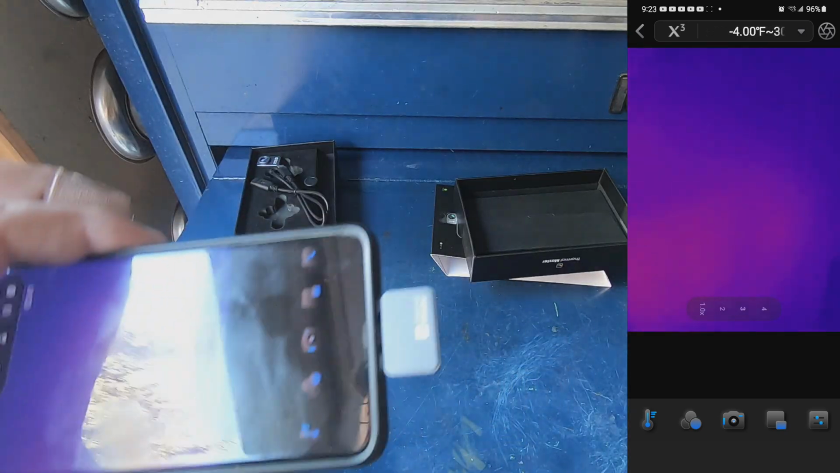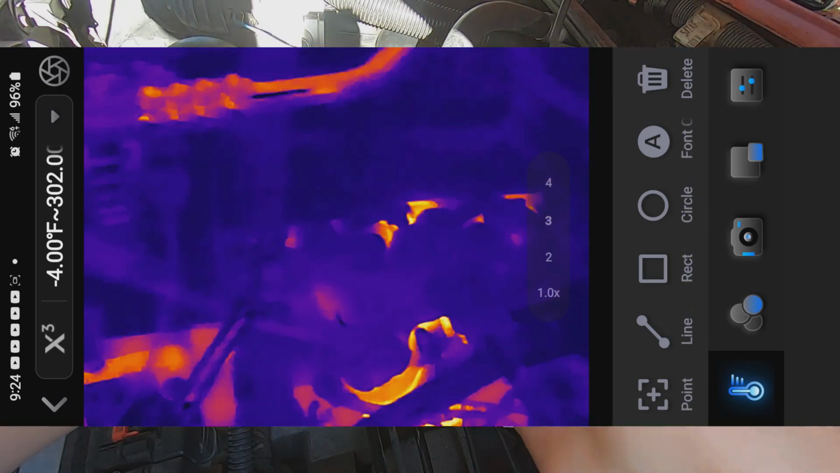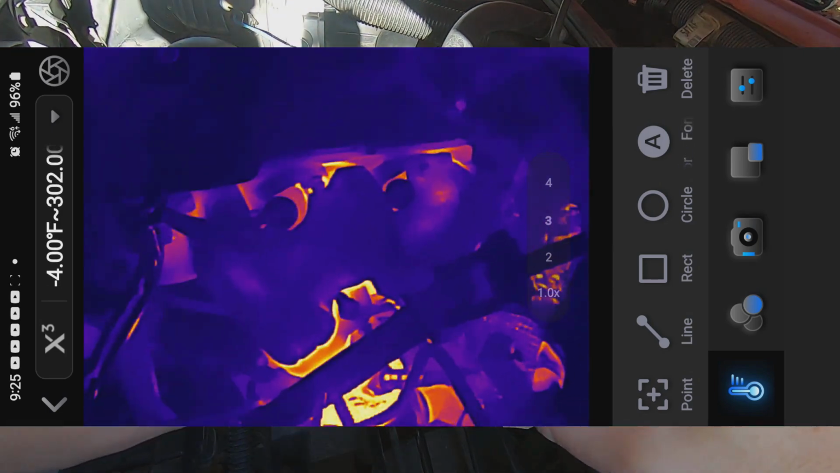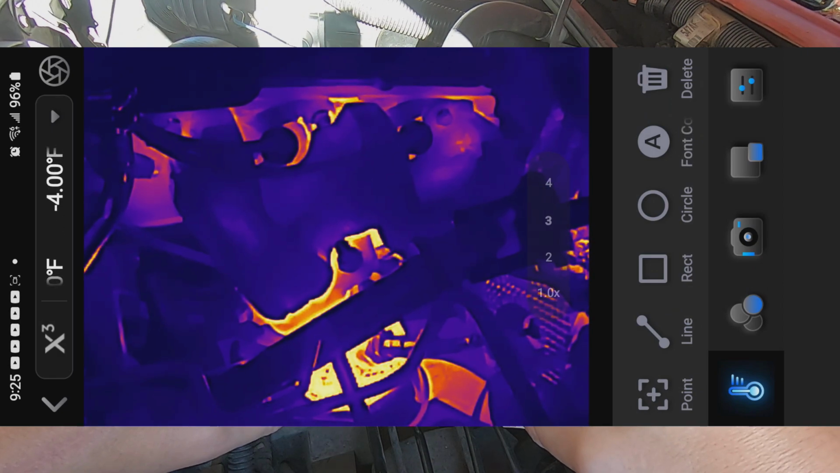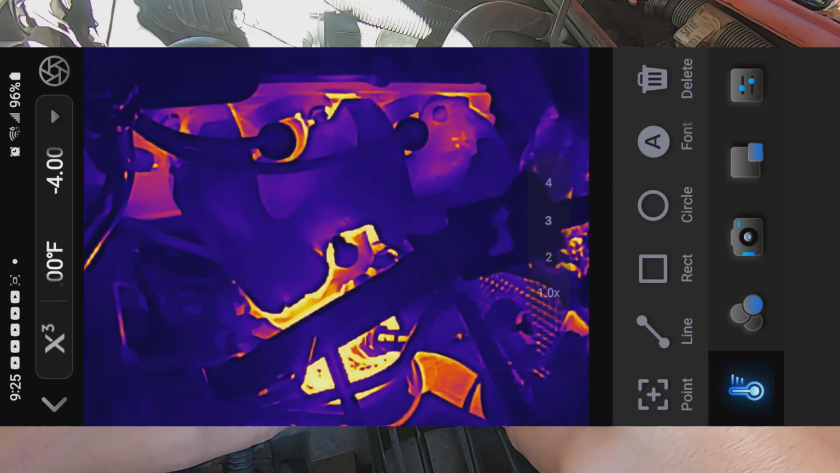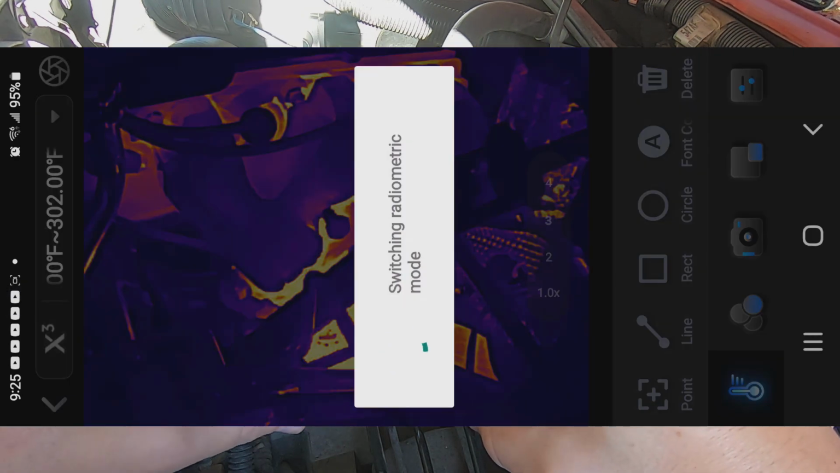All right, let's go over here to the Jeep and let's pop the hood and let's take a look under the hood. We're going to just watch the exhaust manifolds heat up. And it doesn't take long. Now I need to switch over to the higher temp.